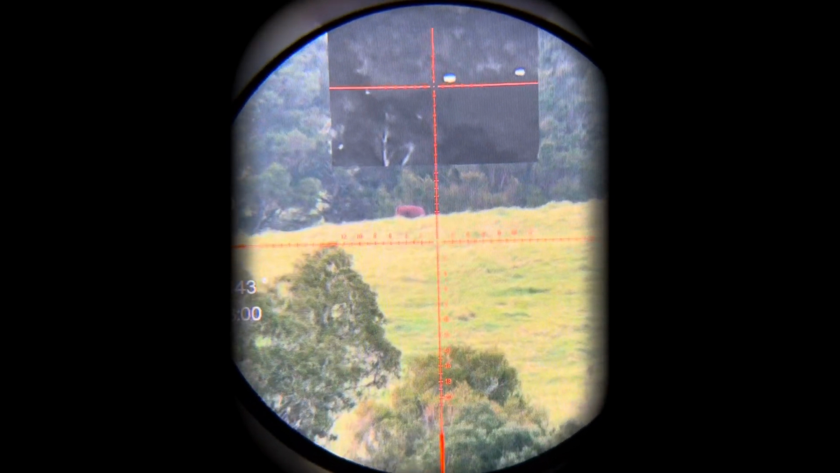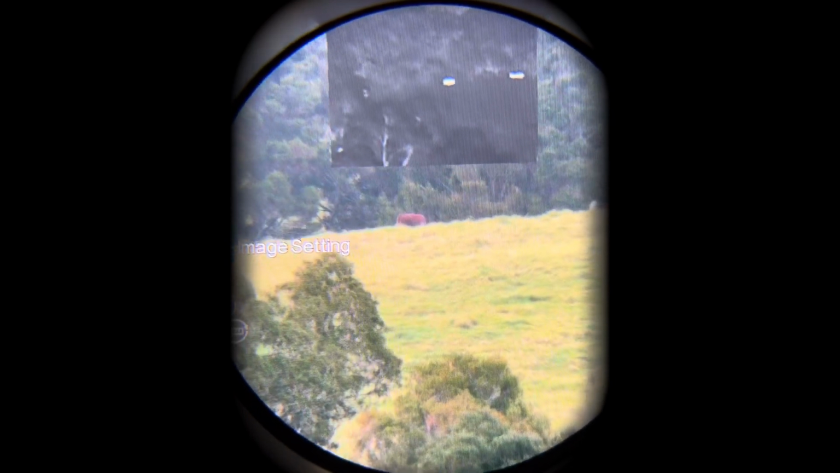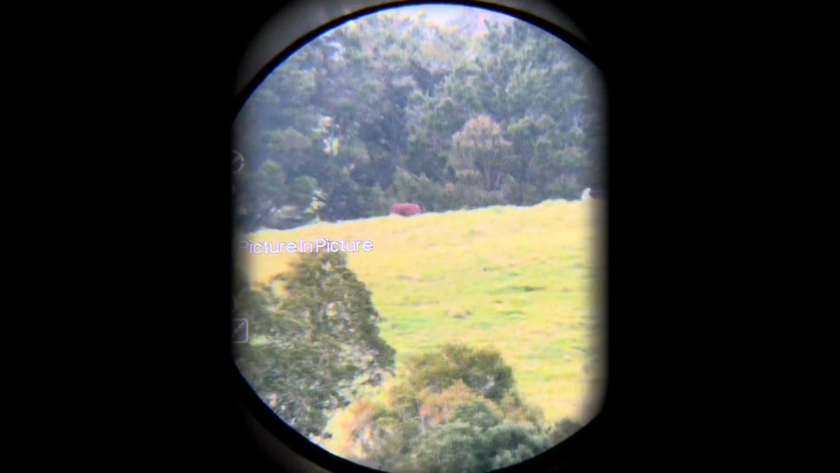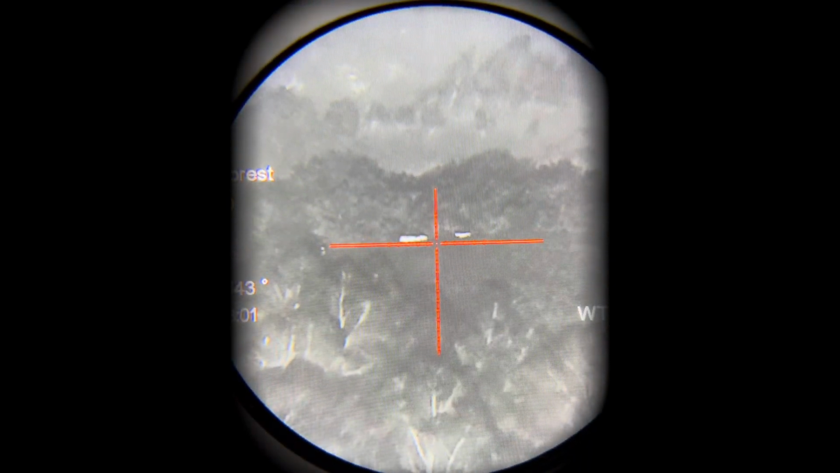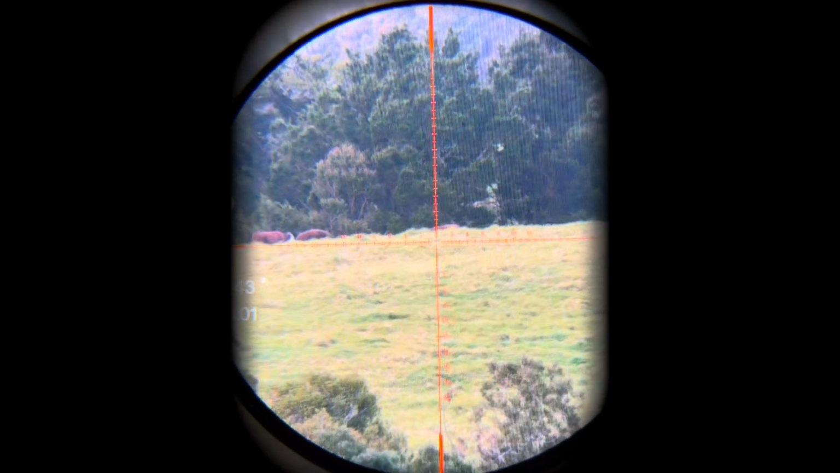You can also have it as pure thermal or pure night vision, which if we change, we just turn picture-in-picture off. Come out of the menu, and now we have pure night vision with the zoom or thermal. As you can see, thermal does make finding that third cow on the right a lot easier, just because there's a back line showing versus that. So it draws your attention and then you can ID it.